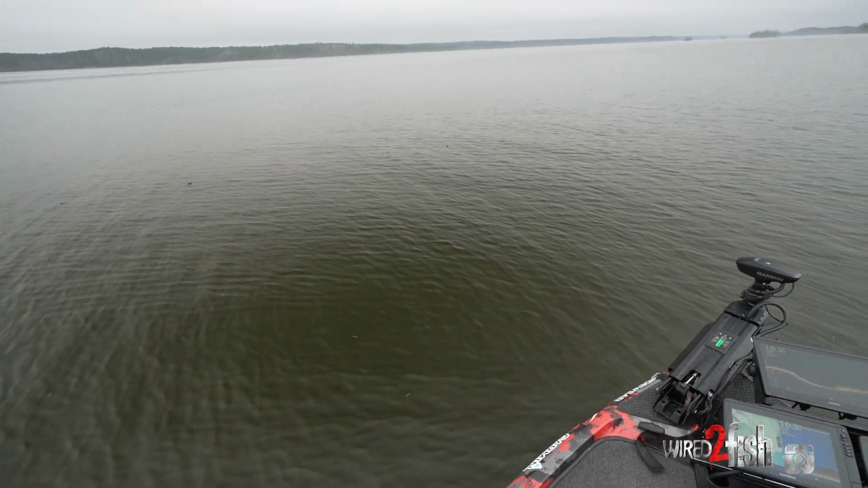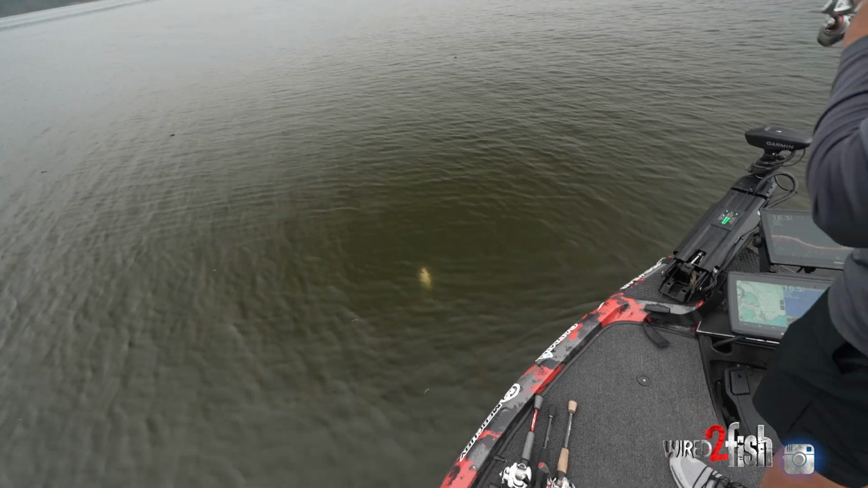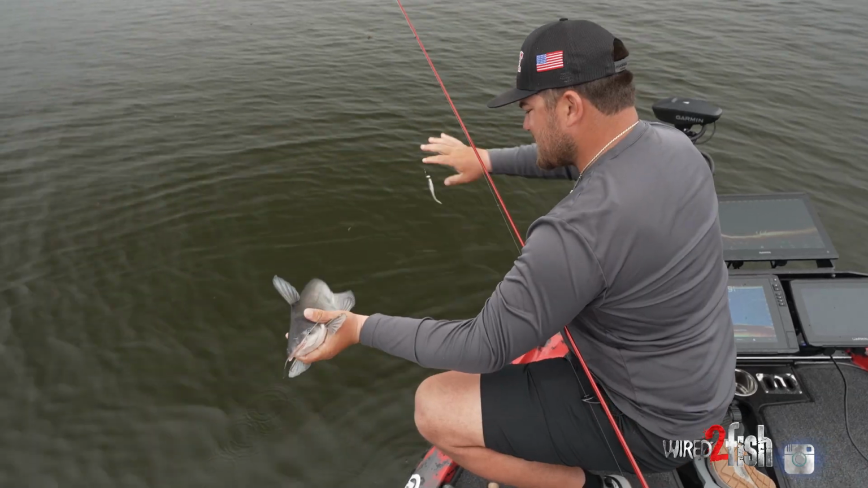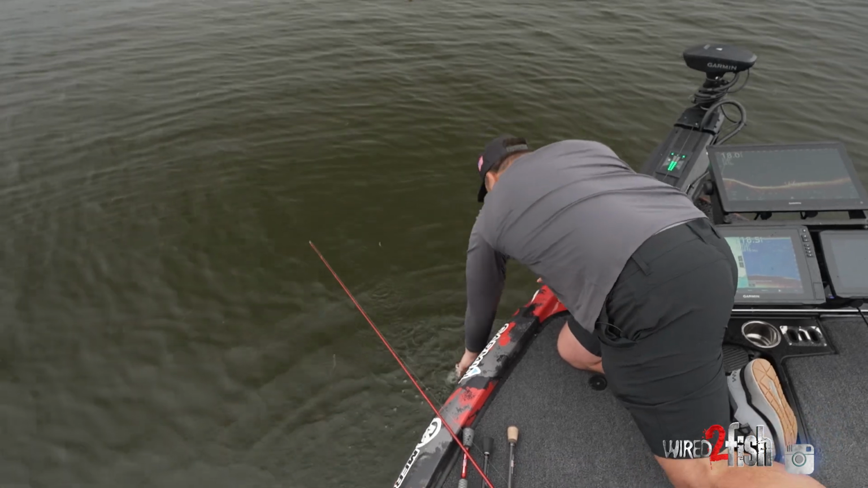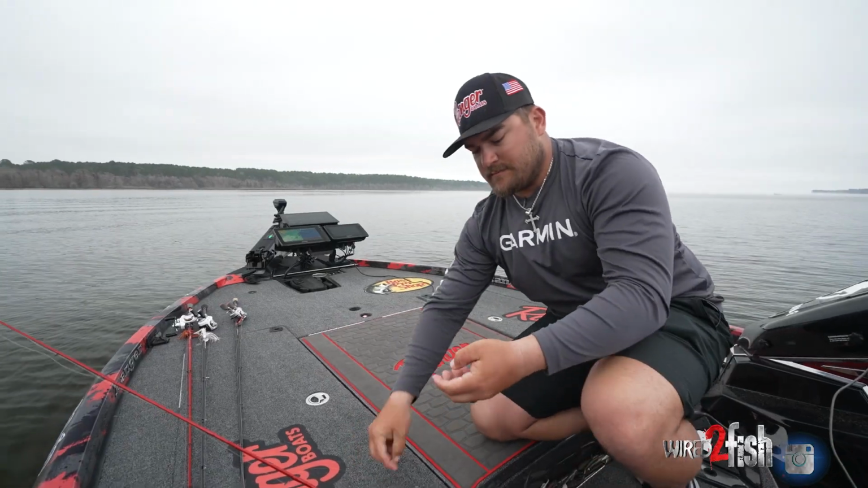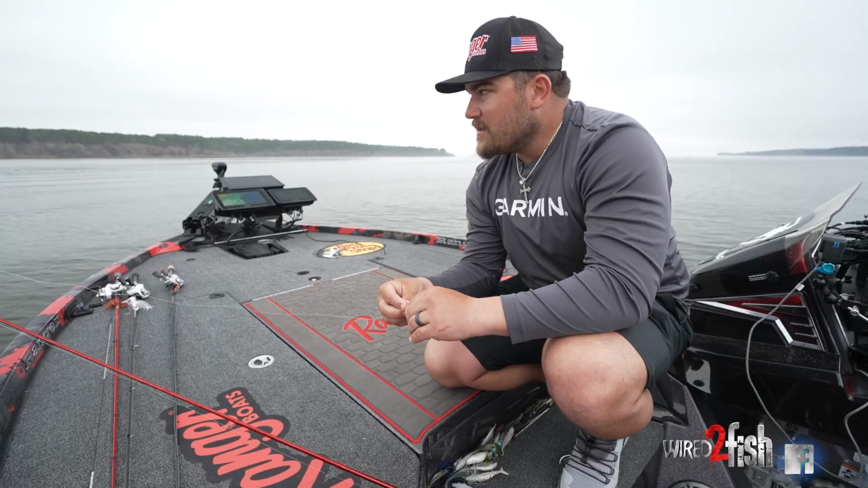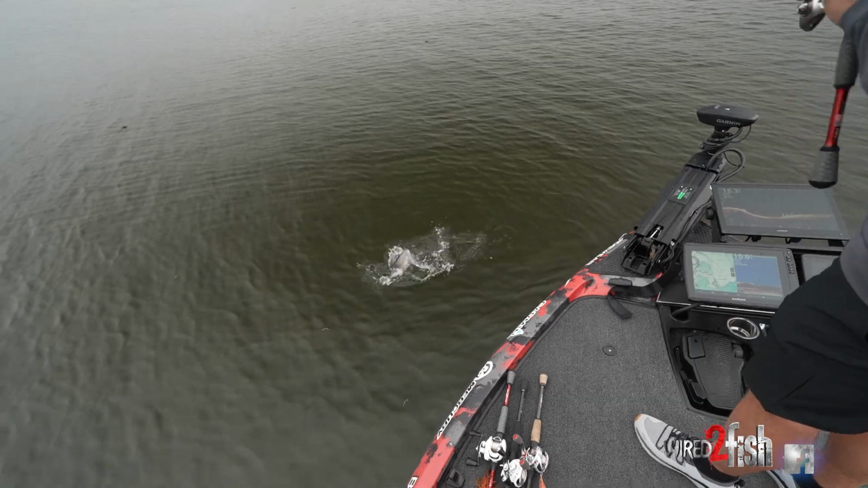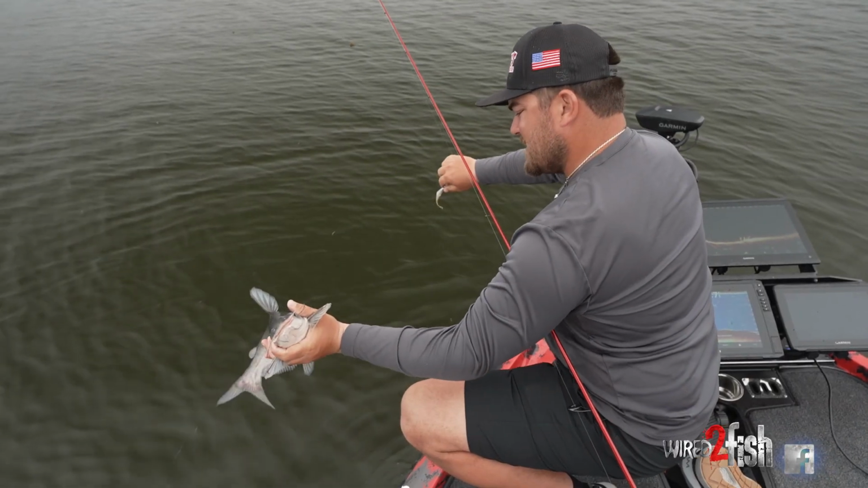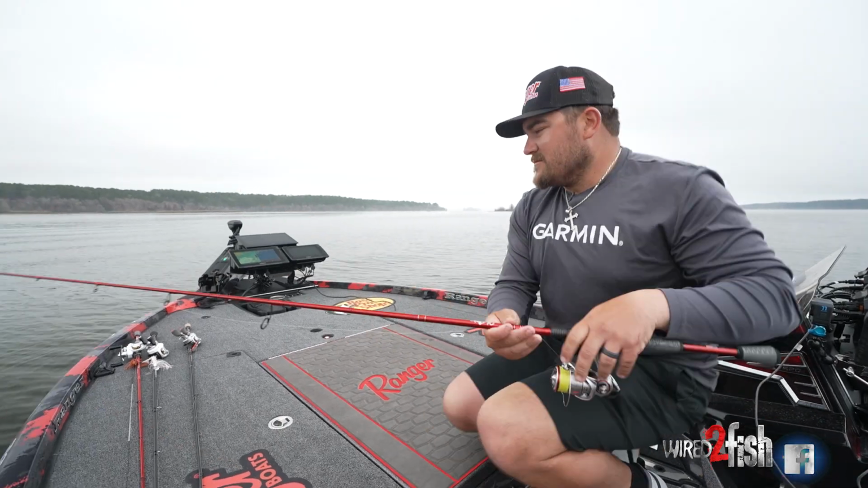Catfish. Wrong species. Sometimes it's hard to tell the difference between a cat and that good old largemouth bass. All right, gotta put a new rocking shad on. Usually what I found out is you get into an area where you're scoping a lot of catfish, it's time to leave. So that's what we're about to do. We're about to go try to pick a new drain and go find those largemouth.